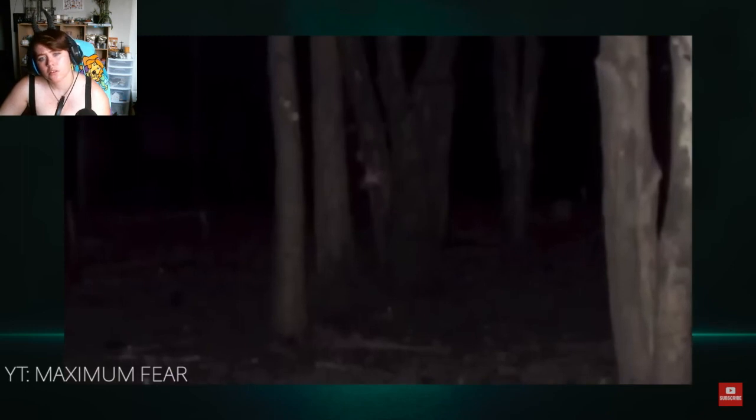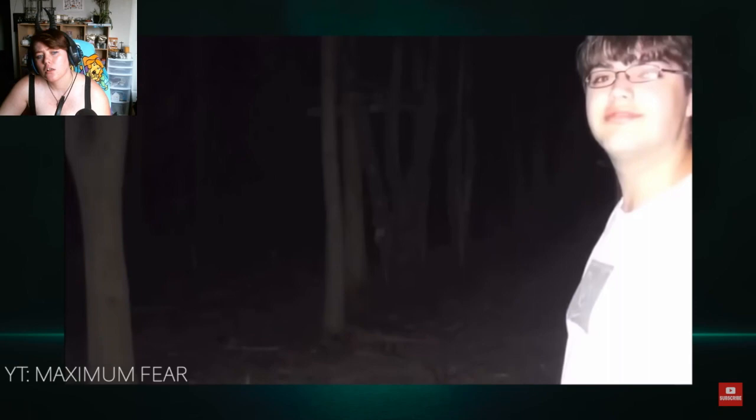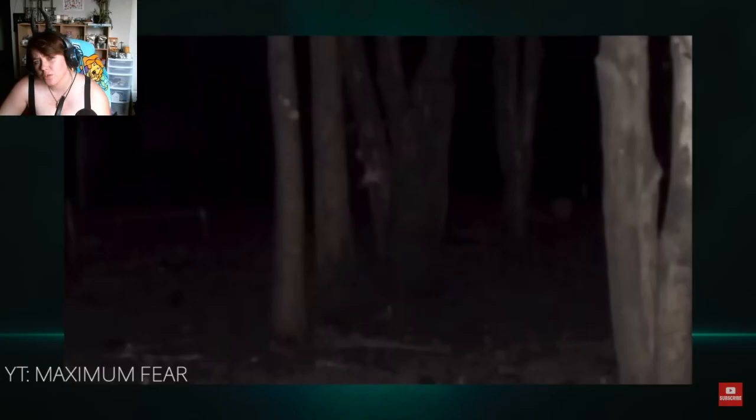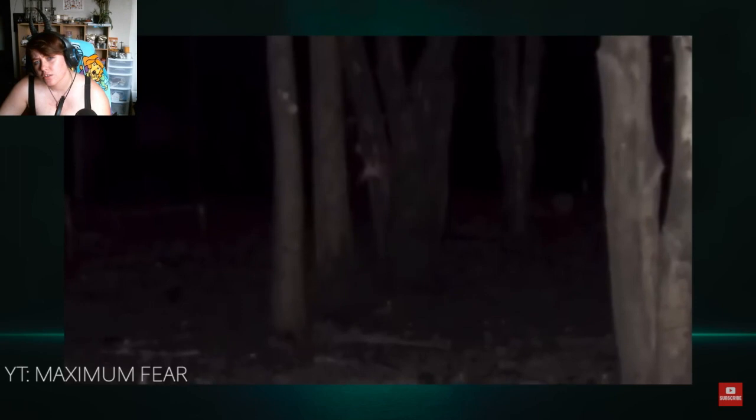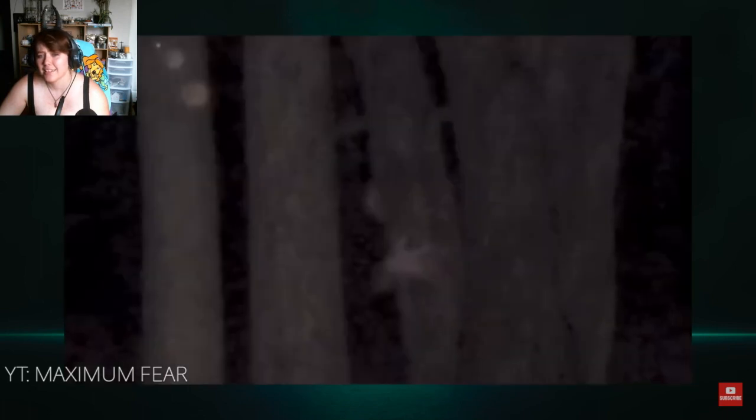One of their photos showed a pale hand wrapped around a tree, as if something was grabbing it. Now, it's frightening enough to be out in the woods in the middle of the night. Is it really a hand, though? But capturing a random hand you didn't know was there is terrifying. Or if you turned up the brightness and zoomed in on where the hand was, it revealed something far more